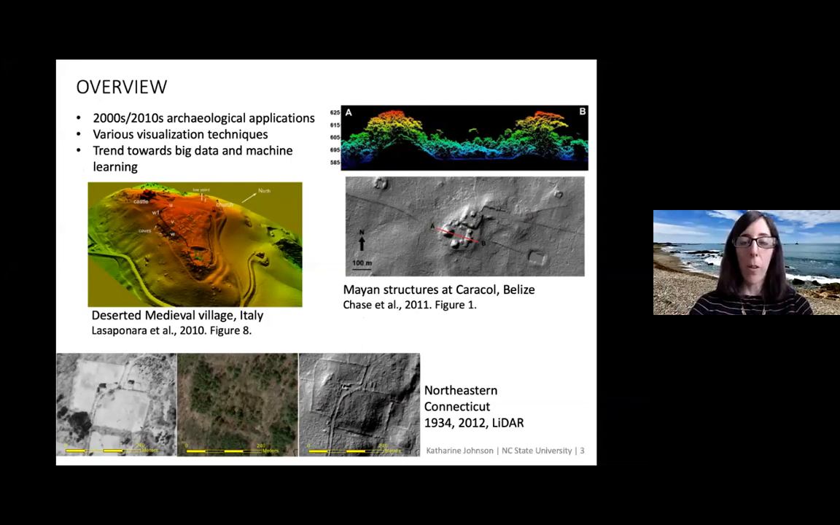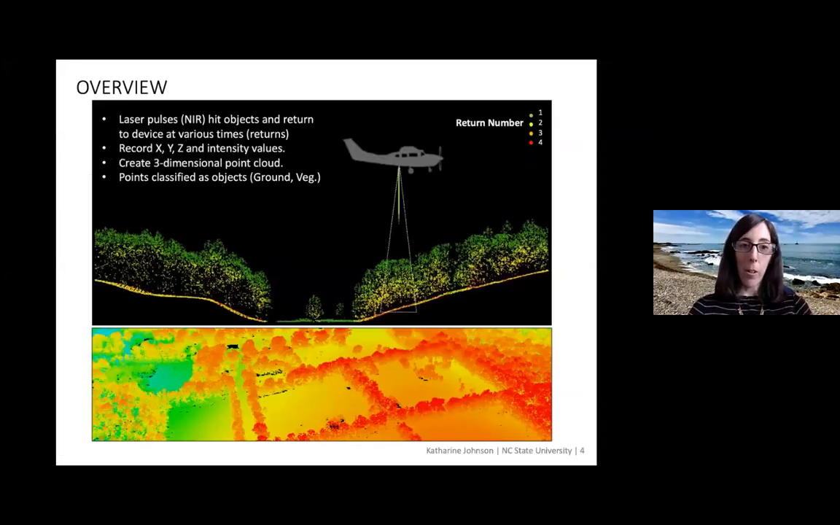Since the early 2000s, which is like 20 years ago now, if you can believe it, there have been a lot of advances in visualization techniques to try to identify various types of cultural features. And the current trend is towards big data and machine learning to automatically extract various types of features from the landscape. So how does LiDAR work?